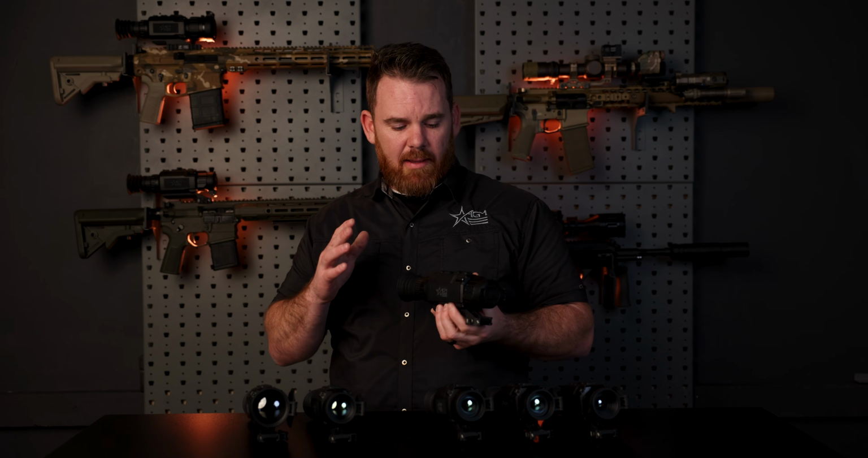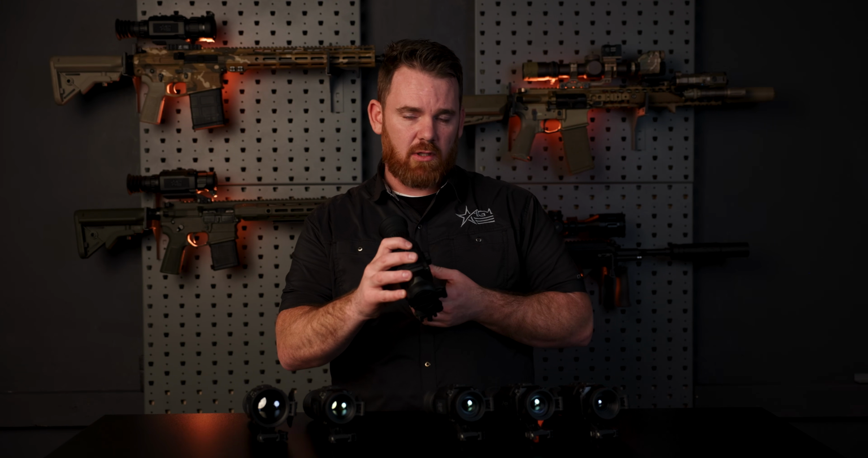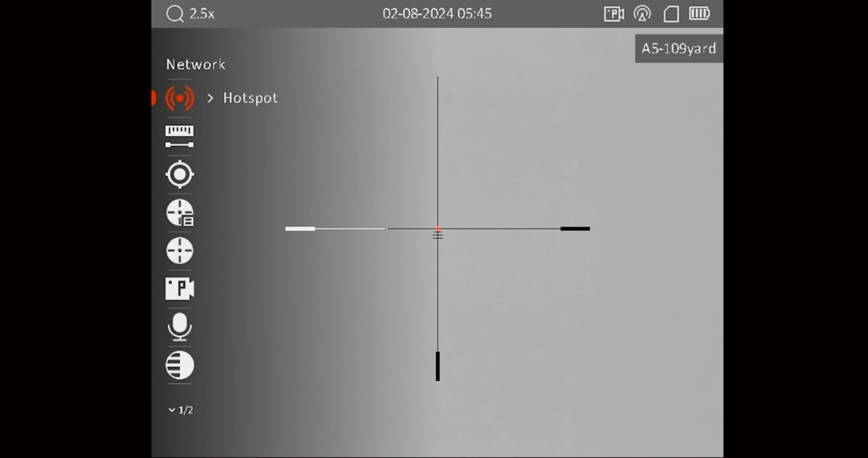Next thing that we need to talk about is the menu. When you navigate to the menu by pressing and holding the menu button, you'll notice that the user interface has been updated and simplified. We went with a more intuitive design with the user interface, and we think everyone's going to be pretty happy with it.